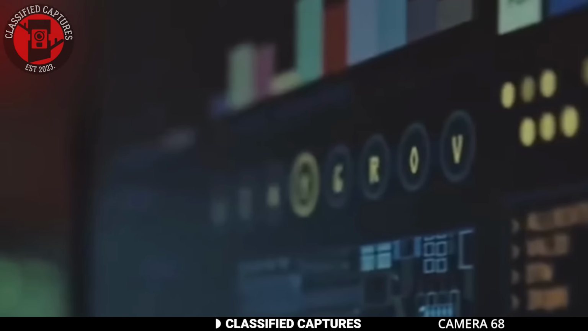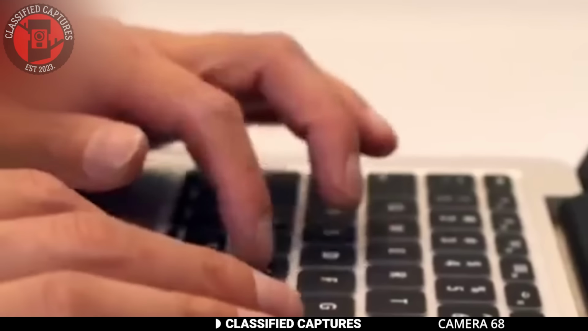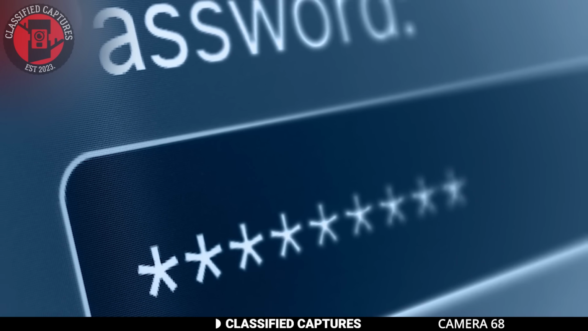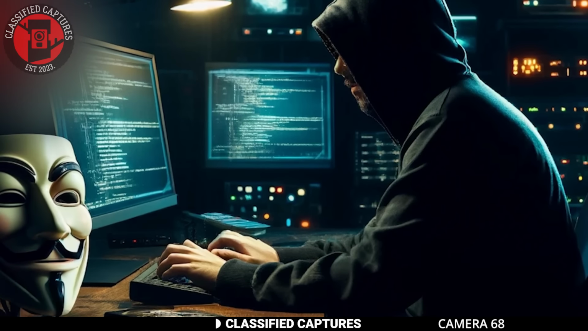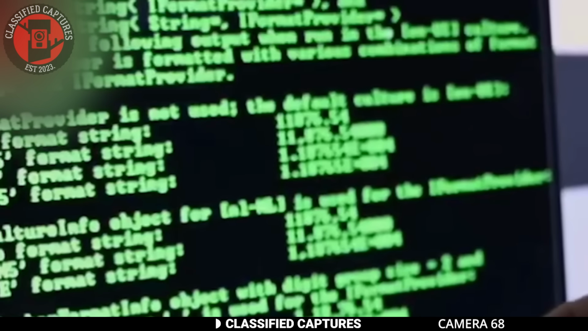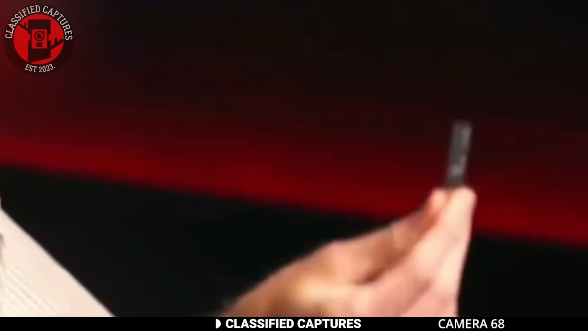In today's world, where so much of our personal and sensitive information is stored on computers, we rely heavily on passwords and security measures to keep it all safe. But just how secure is that information? A hacker recently shared a tactic that is as clever as it is frightening, and it makes you wonder how easily our digital lives could be compromised. The method he describes involves something as simple as a USB flash drive.